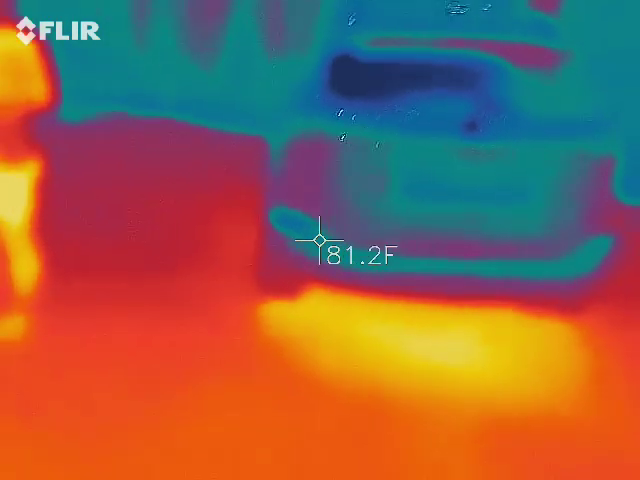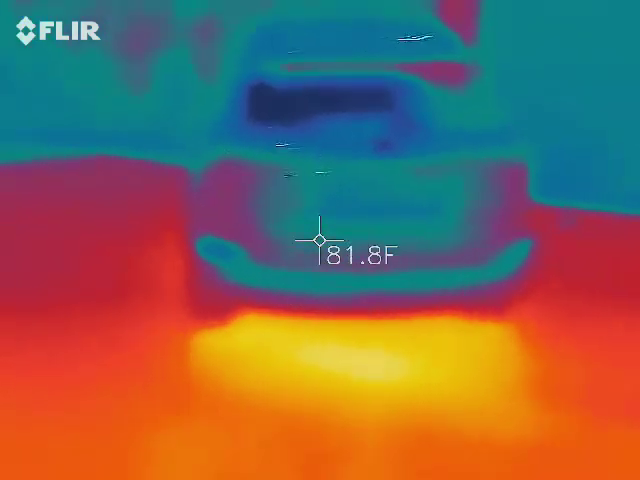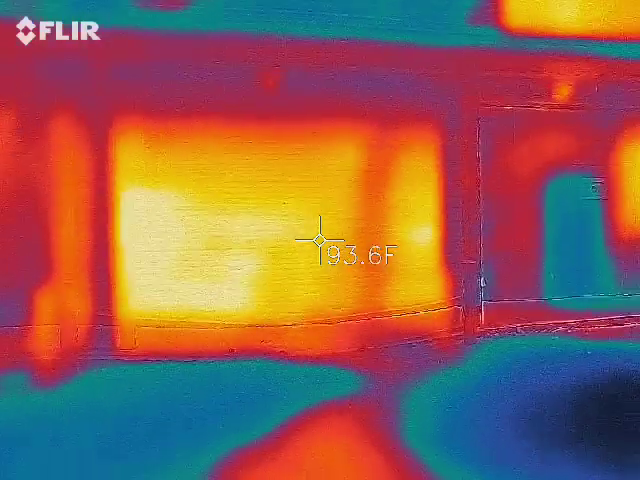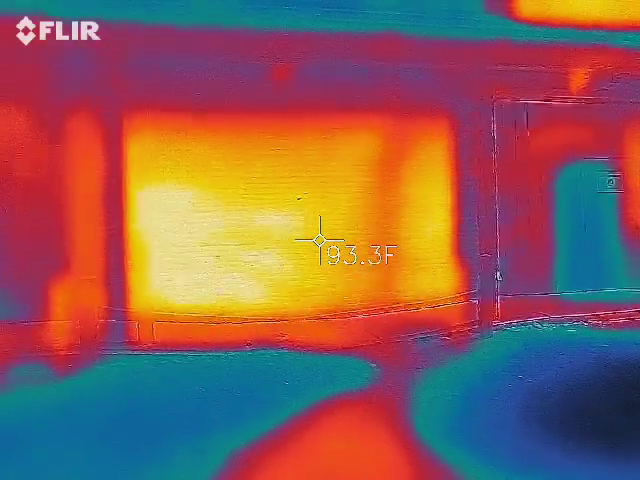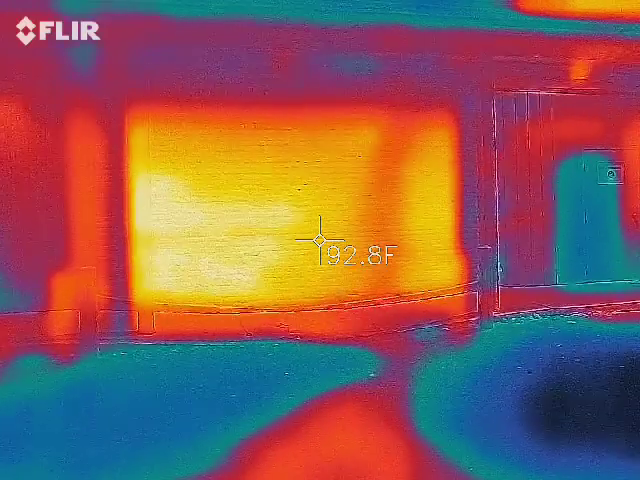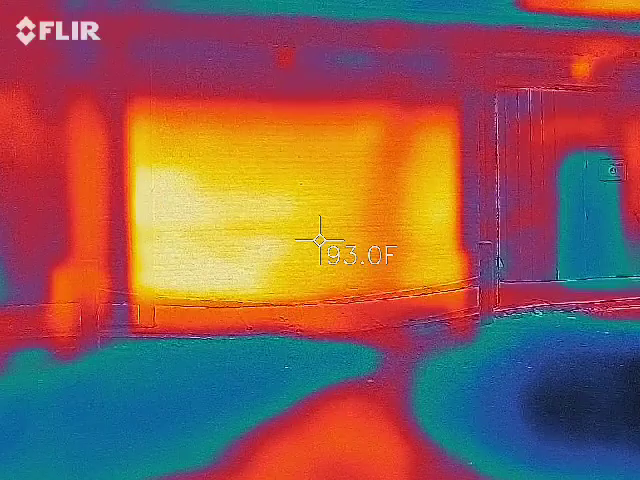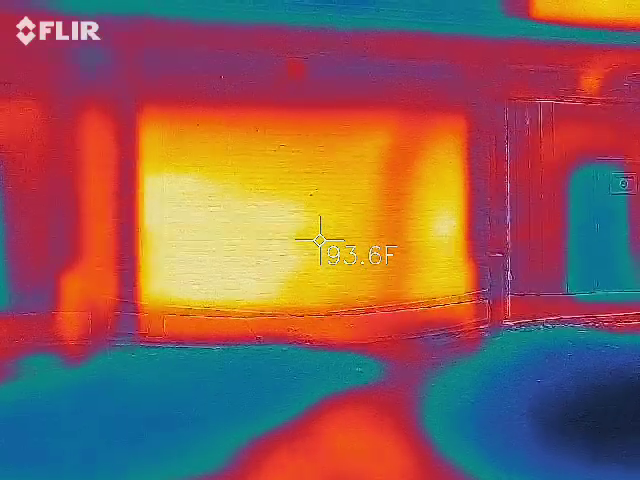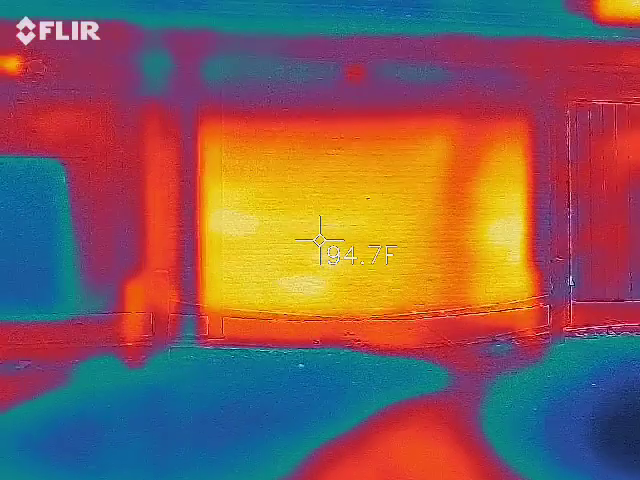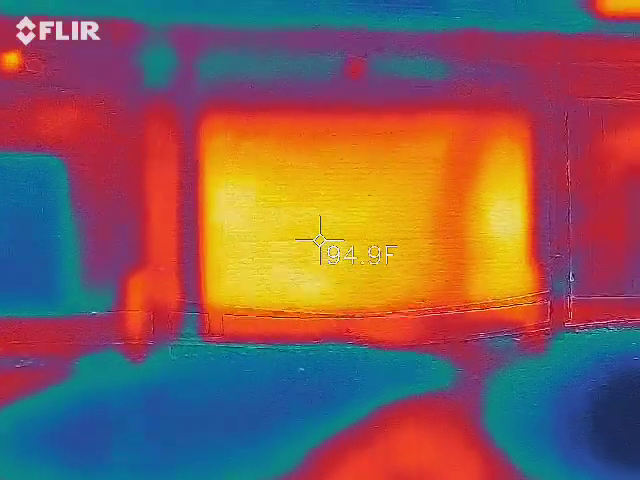Again, let's stay away from the cars. Let's shoot this wall for the example, with your camera. So just kind of get a base readout. But again, it's going to be off by about 3 degrees. There's really no way to sync them up that I've been able to find. You got that? I'm still at 93. So it's just kind of there to help verify.